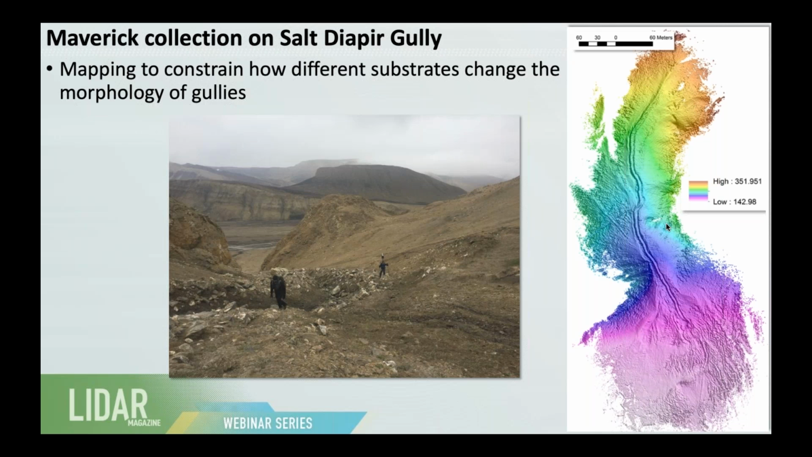And we can compare what we find on Earth to gully systems on Mars, which form quite often. And we can understand better the rate of formation and how these form on Earth in different types of terrain, and how that different type of terrain will actually affect the end morphology, and then use that to infer physical properties of the ground on Mars.